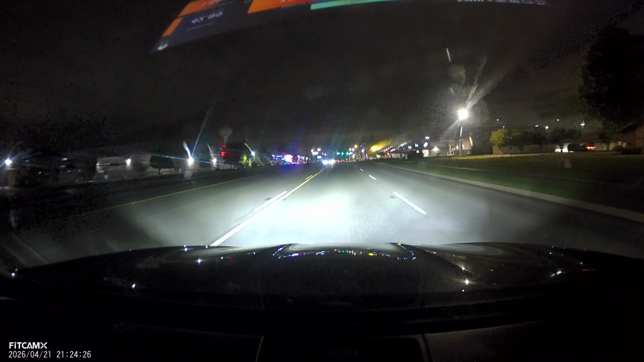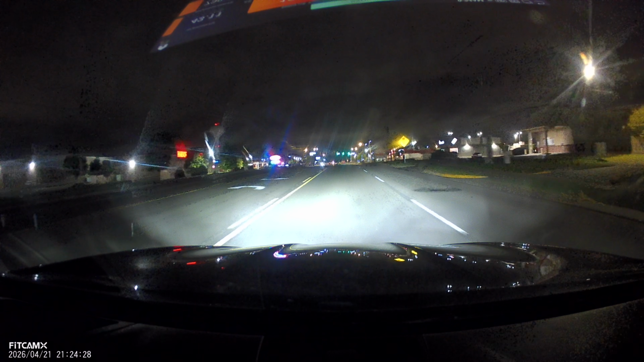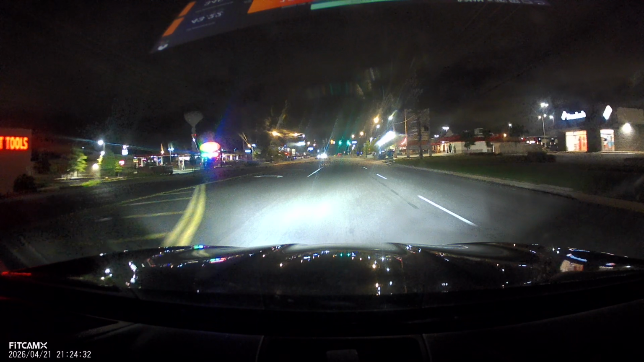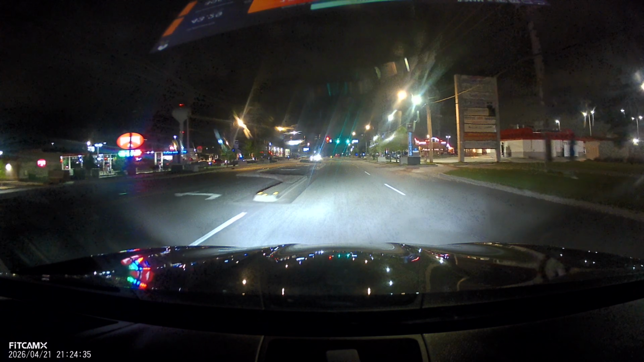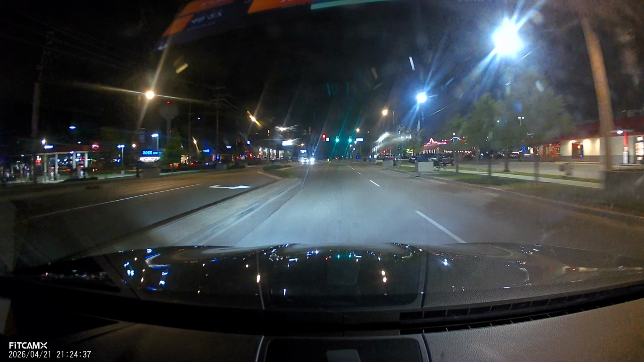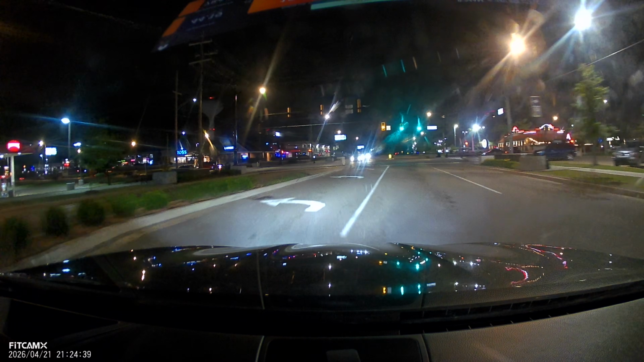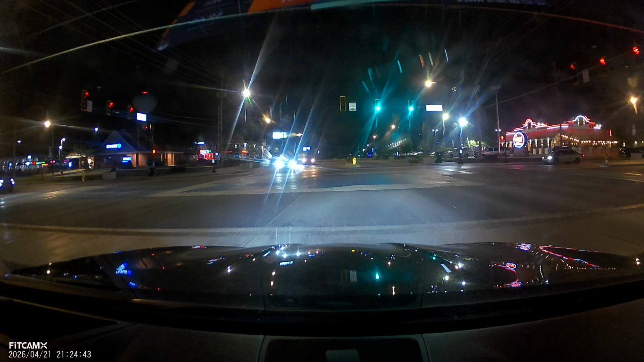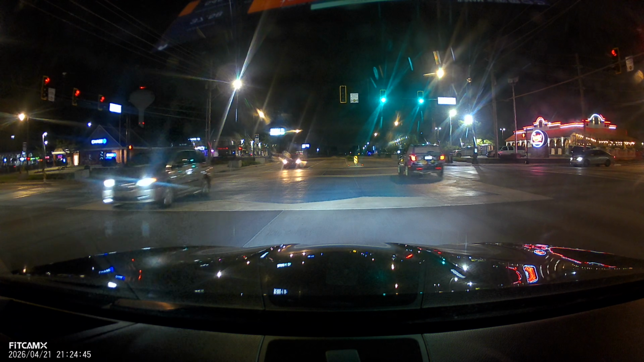This is full night driving, where most dash cams usually struggle. But this actually holds up pretty well. You can still see lane markings, surrounding vehicles, and overall road detail. One thing to watch out for here is headlight glare, and it's doing a solid job controlling that without washing out the entire image. And here's the rear camera at night. Again, not as sharp as the front, but still very usable, which is really what matters for a rear camera.